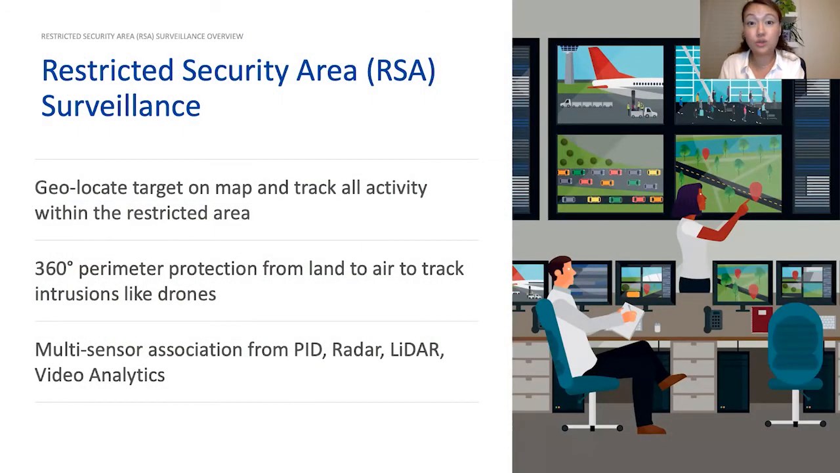So just to quickly highlight in 3 main points, with RSA, firstly, you'll be able to geolocate your targets on a map and then track their activity throughout your restricted area in real time. Secondly, apart from the land intruders that are most common, RSA is capable of also handling air intrusions like drones. So essentially providing you with that 360-degree ability to protect your facility.